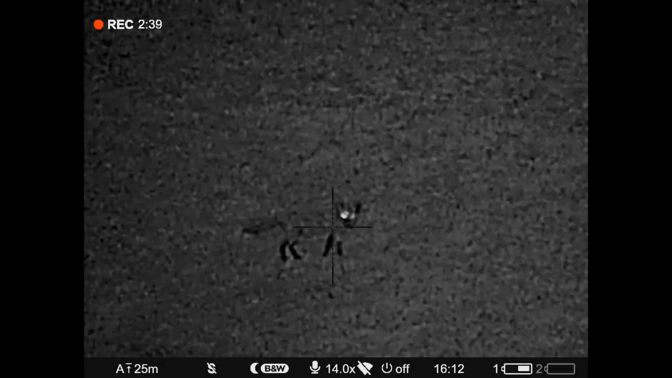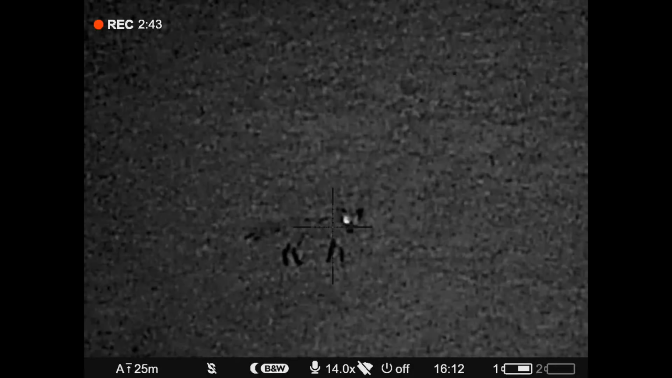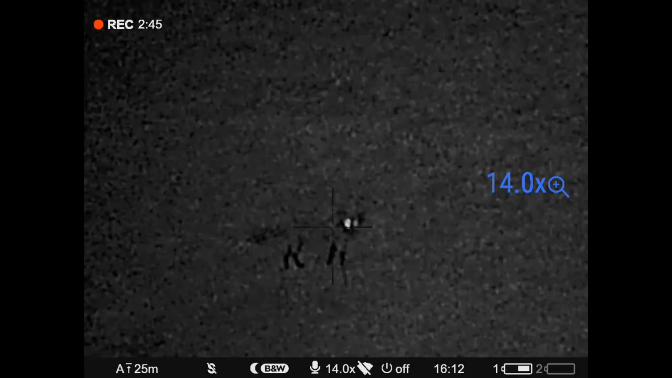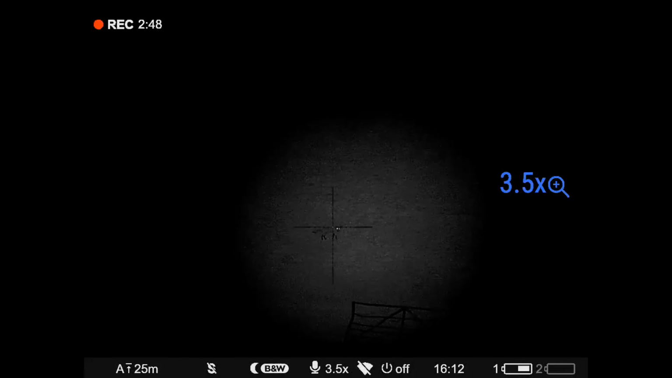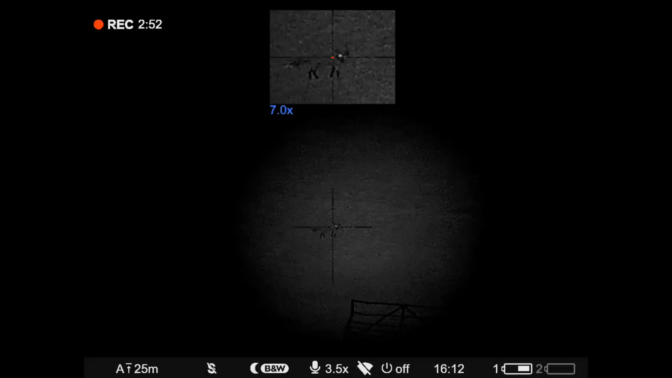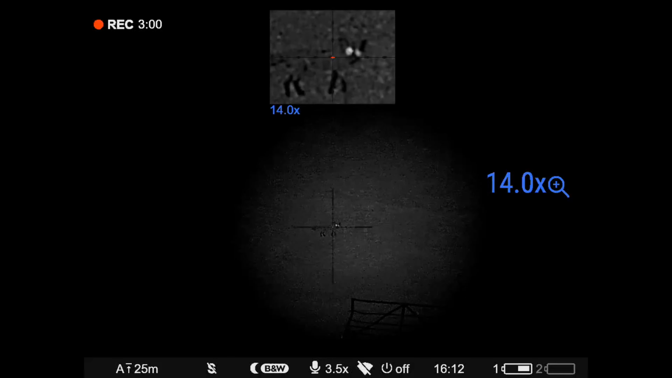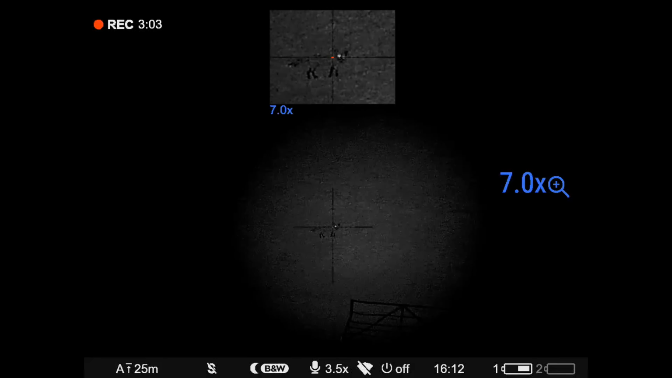So nice and easy to shoot that, nice and clear identification on that at 120 meters with 14 times mag. I would probably be using that with the picture in picture mode, like so. So there, 3.5 times in the main screen, 7 times picture in picture, and then 14 times picture in picture. That's 7.